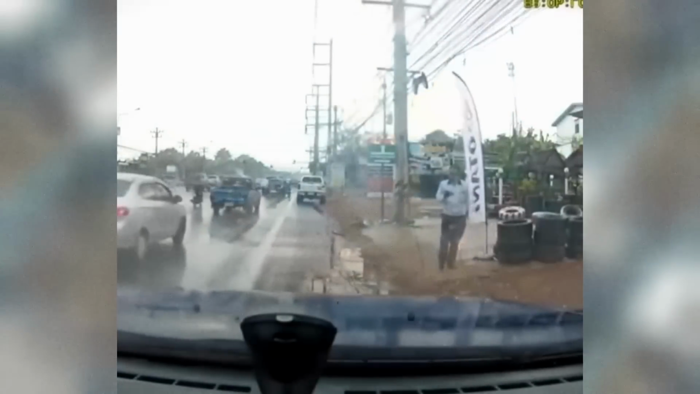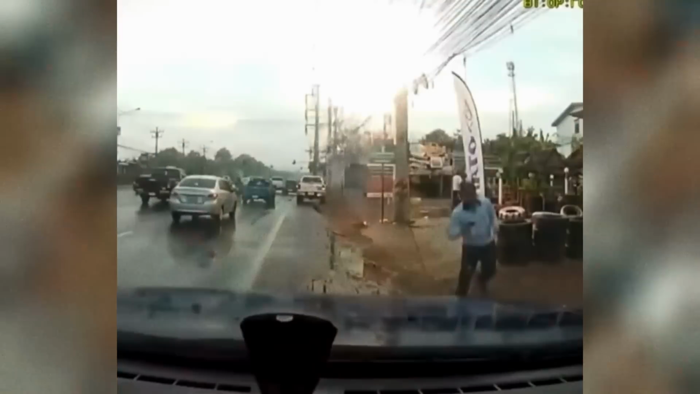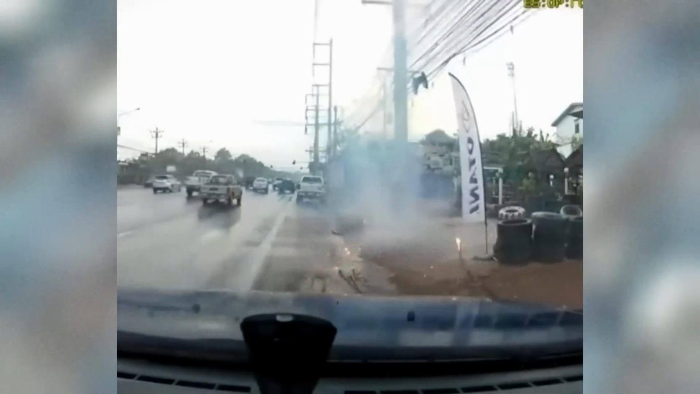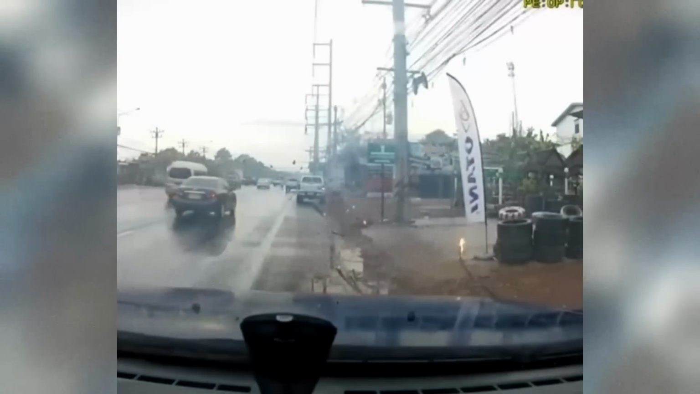Had he taken a fraction of a second more to react, or had just walked slower, or anything, he would have been struck by the power line, which most likely would have been fatal. Let's just call it what it is.